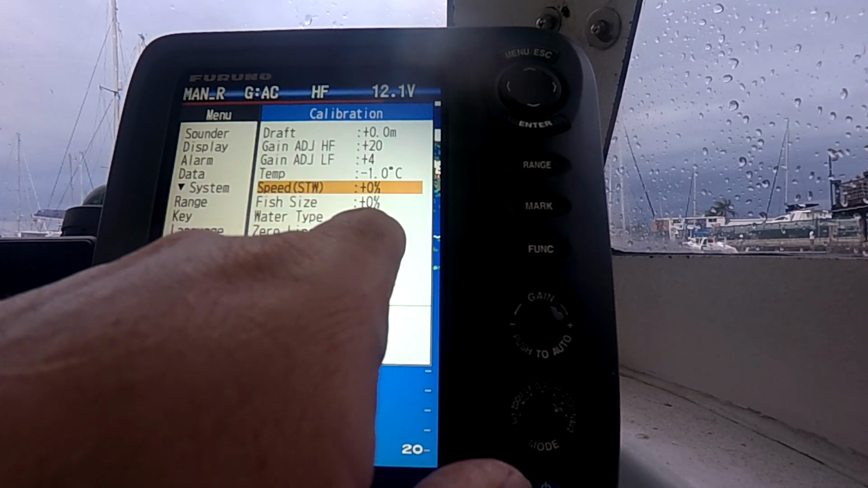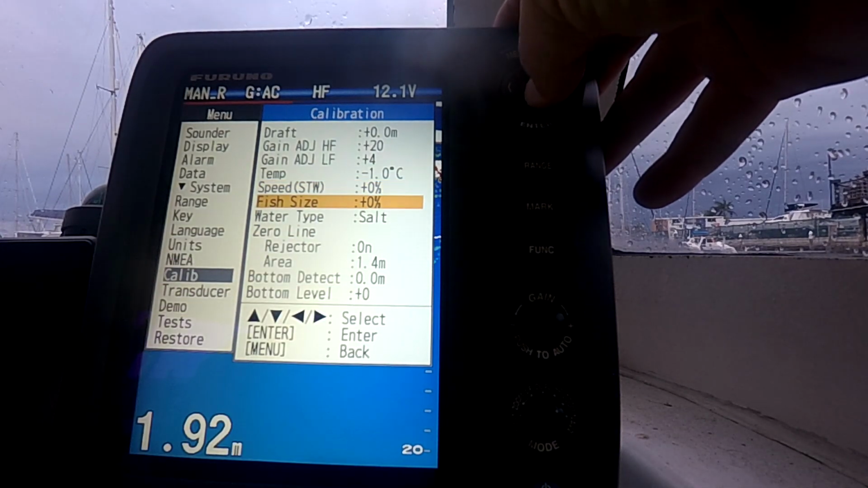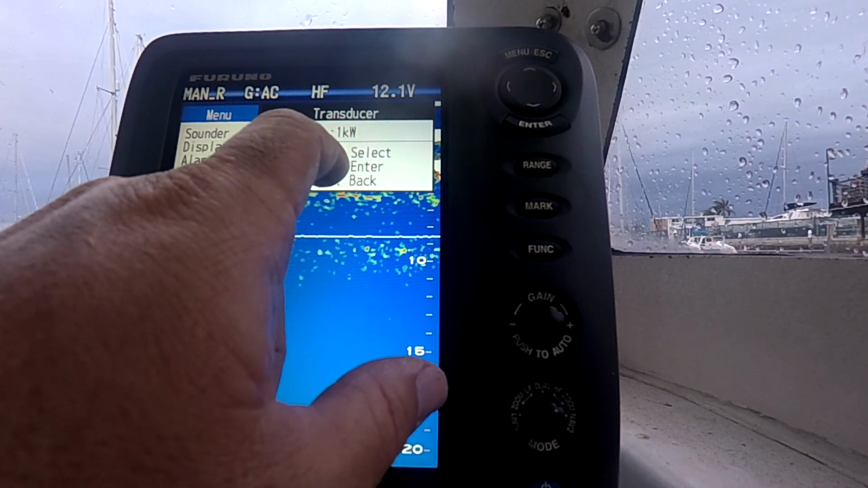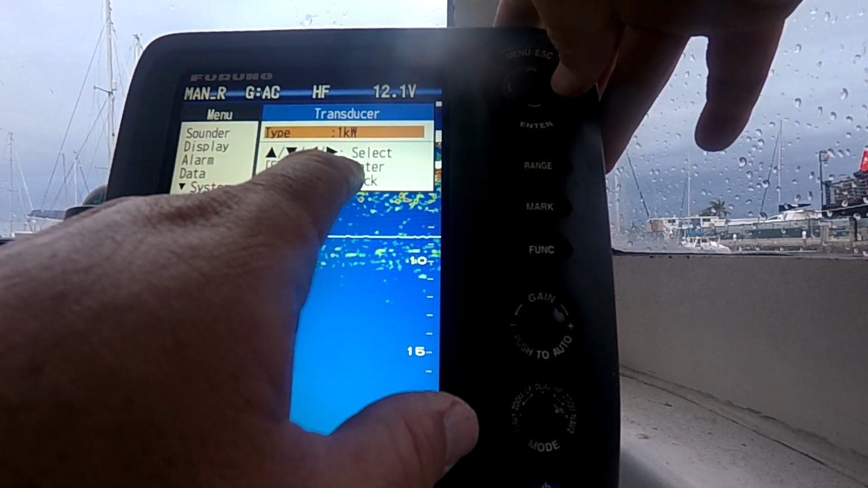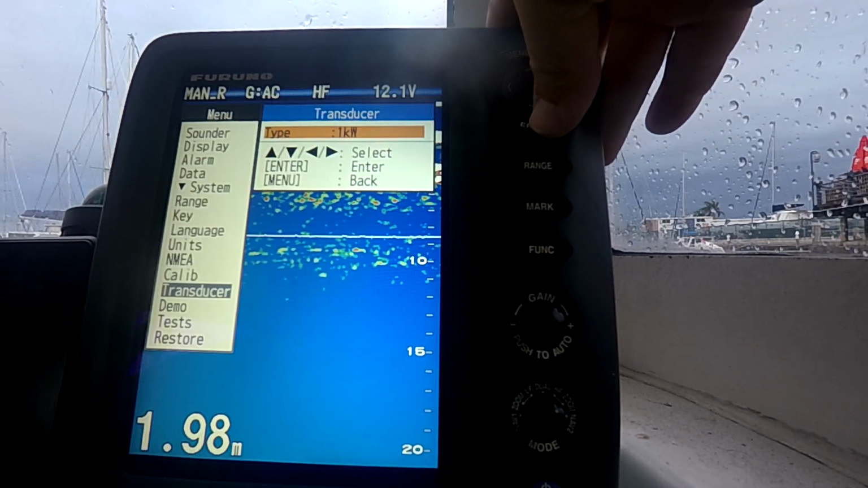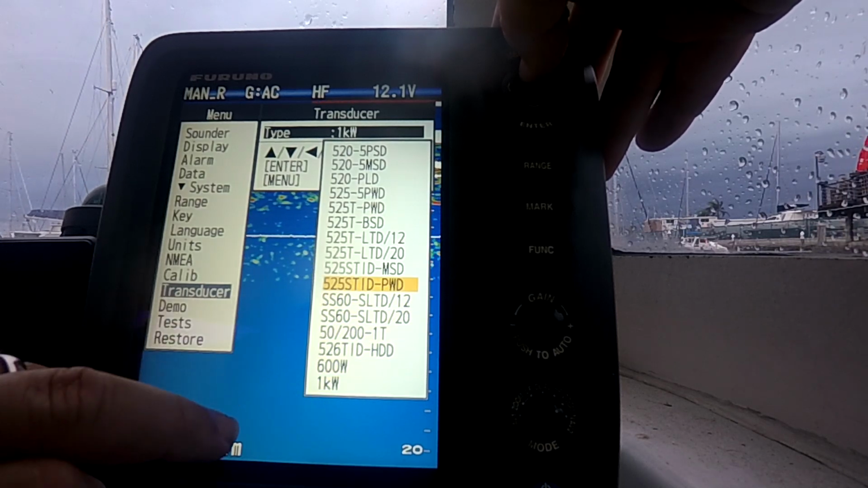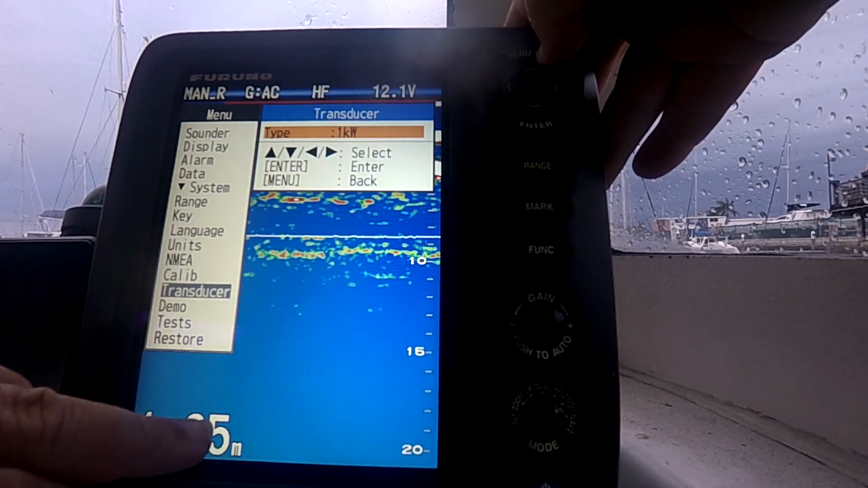I'm not too worried about the fish size, obviously in salt water, not too worried about all this sort of stuff here. So hit escape, transducer. I have been playing around in here, so I'm running a 1 kilowatt tilted element, just trying to get my fish arches a bit better for marlin. It's painting the bottom fish awesome, but I just haven't got it dialed in quite right yet against how my old 585 used to read. So yeah, that's the 1 kilowatt option, or I've been playing up here with the 5200 as well, just to see how it affects the screen.